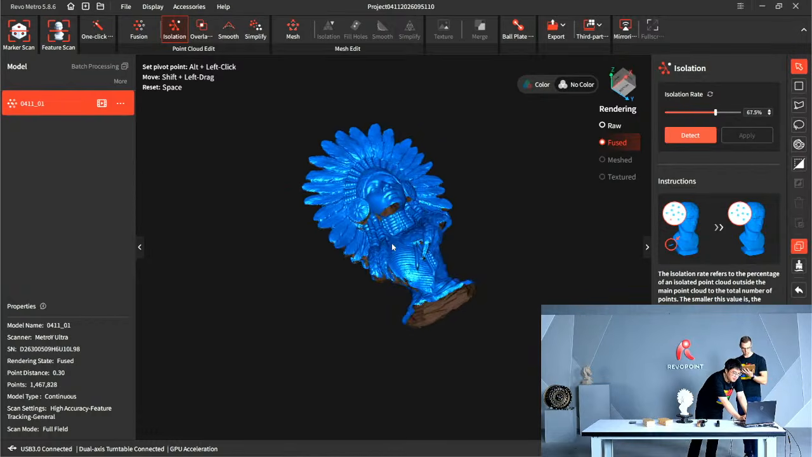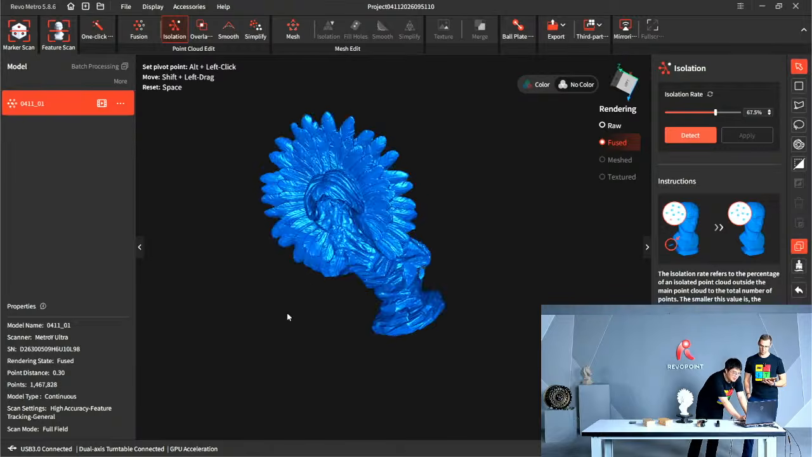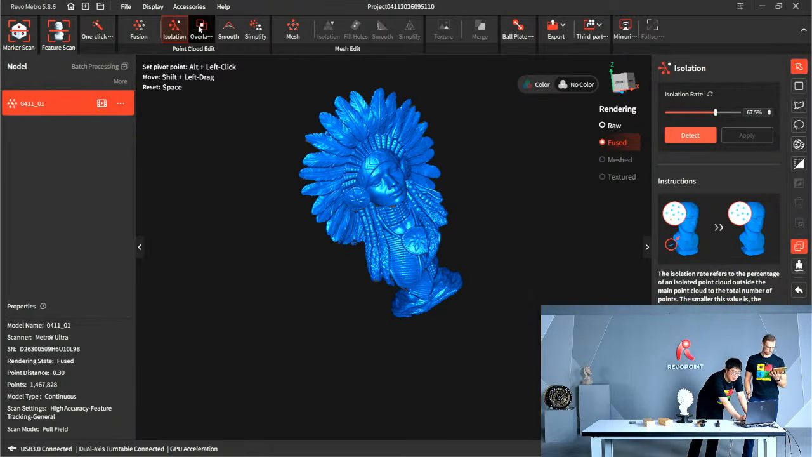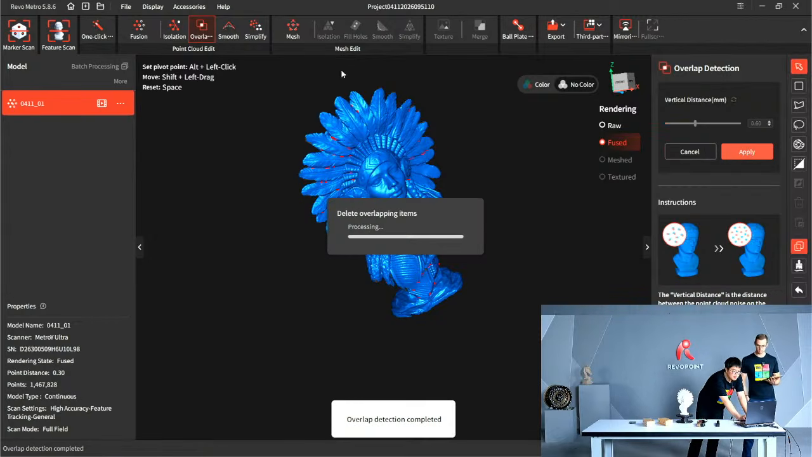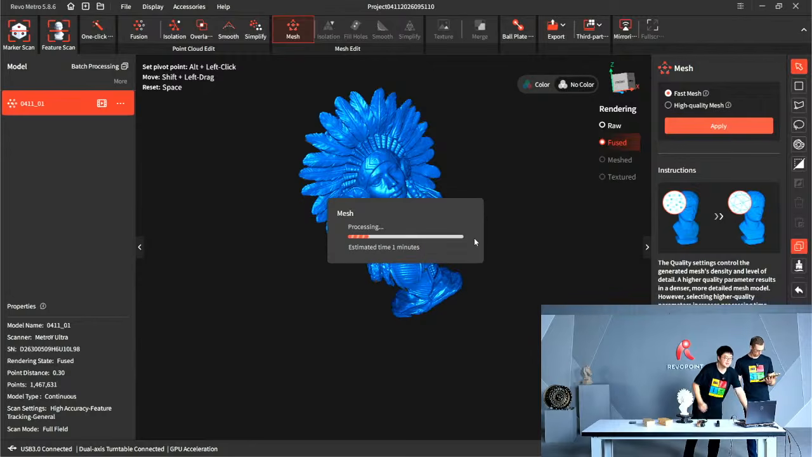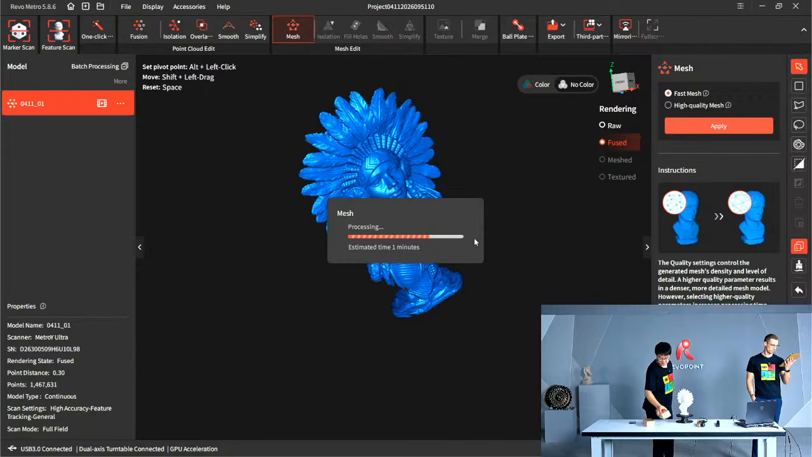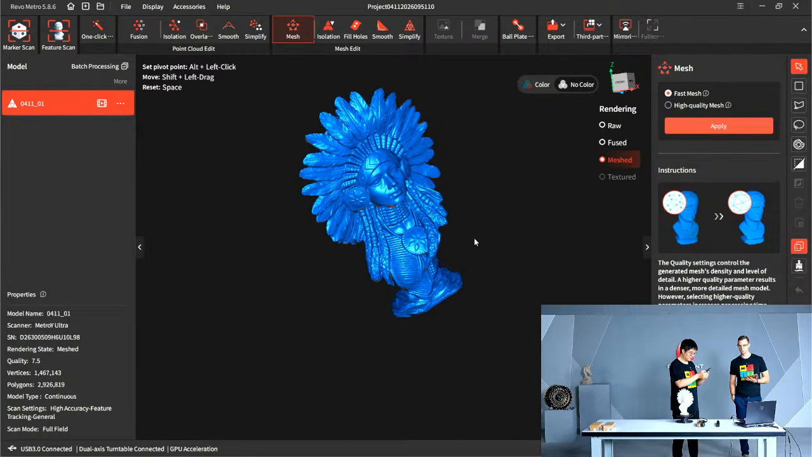Okay, I purposely let Travis leave some holes that didn't scan well, and I'll show you guys how the fill hole function works. Mesh, do a fast mesh. That processes it super fast.